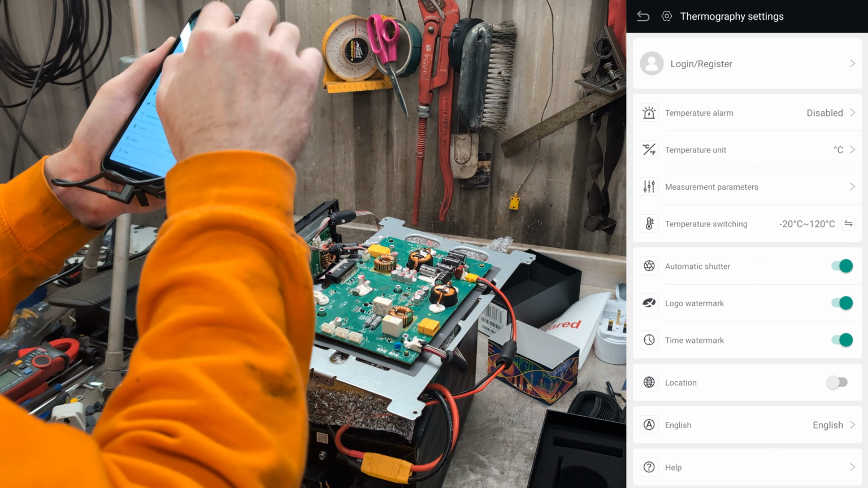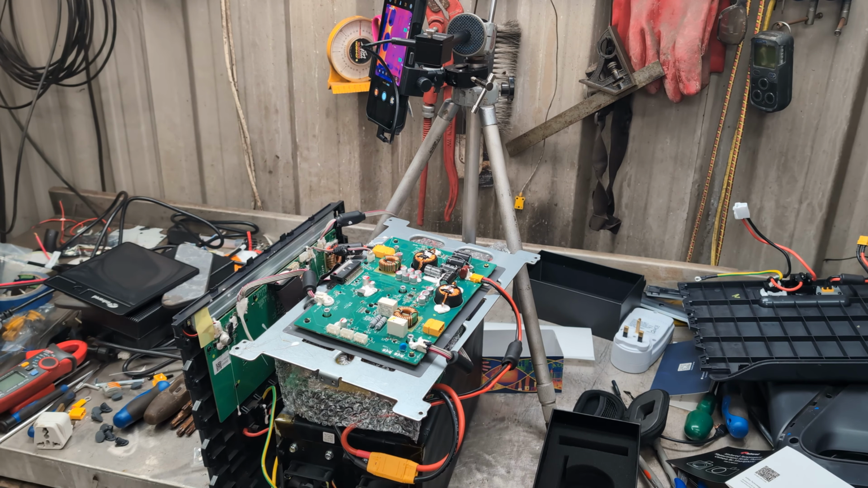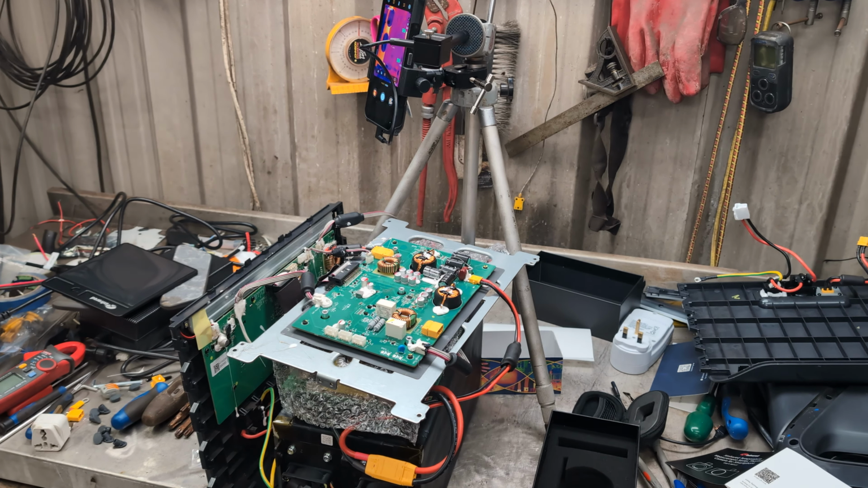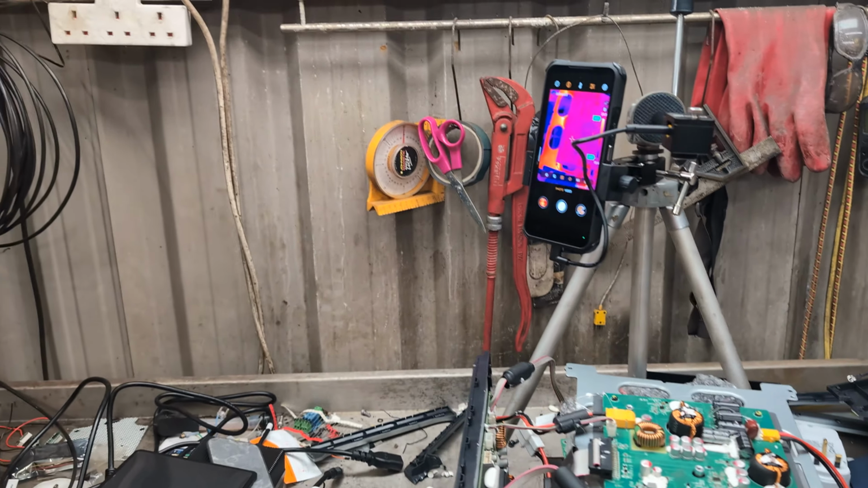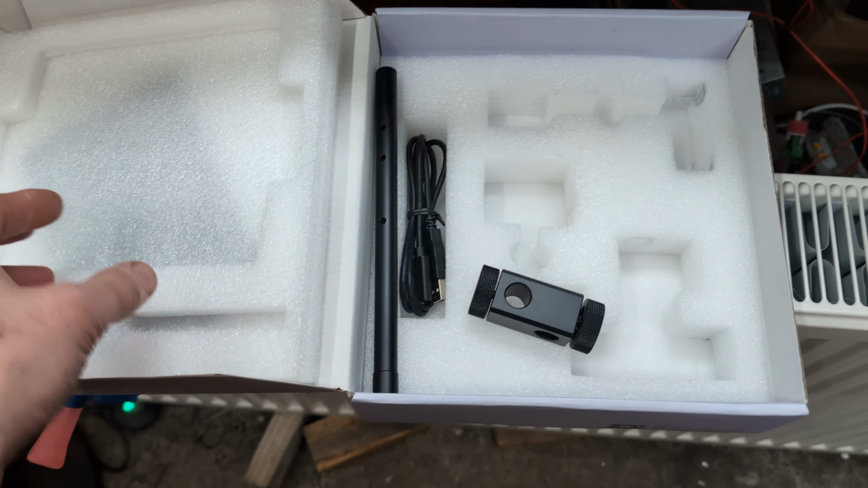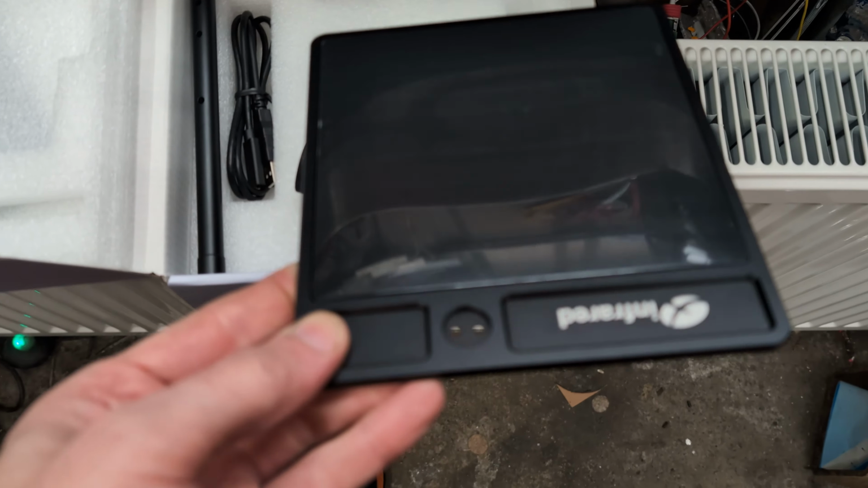Yep, that's all good. Okay, I had a play about with it there, which I just sped through because I couldn't hold the thing while I did things, but let me show you. I'm trying to get my camera out of its mount. Right, so this is the box of bits for their mount. Basically, it gives you a nice mounting plate that you would mount their hardware onto.